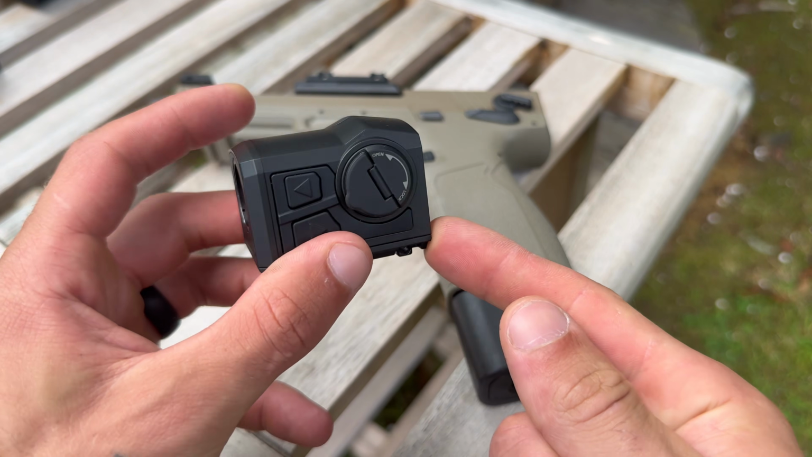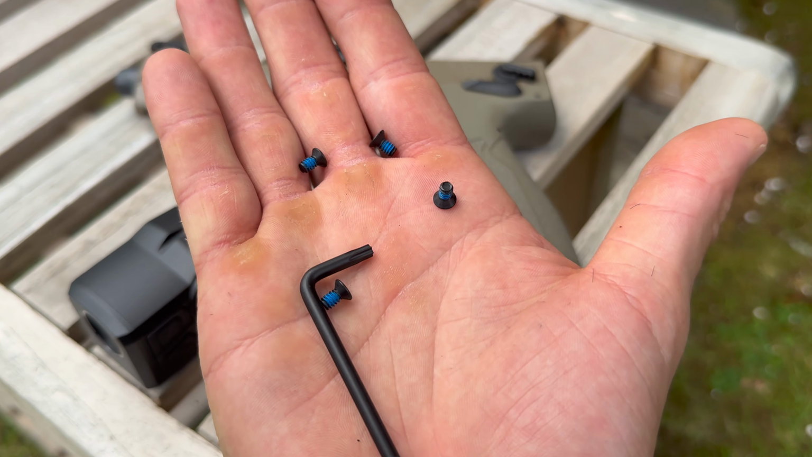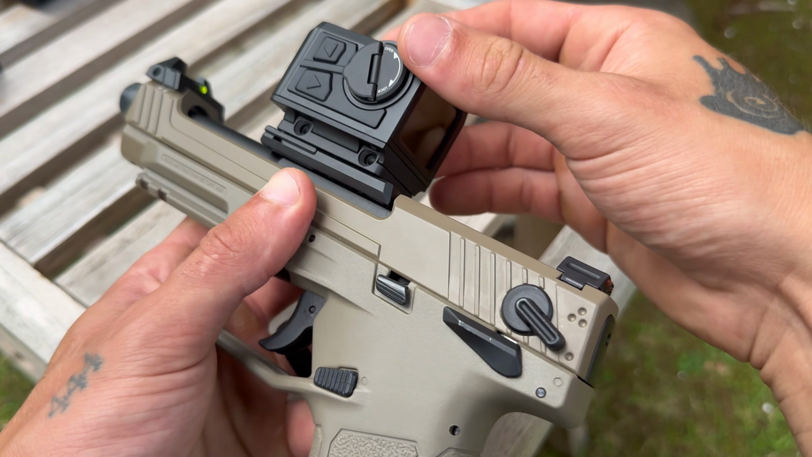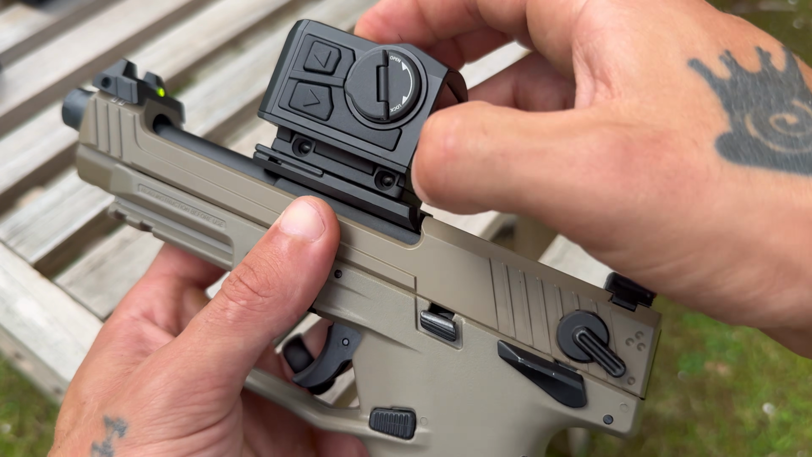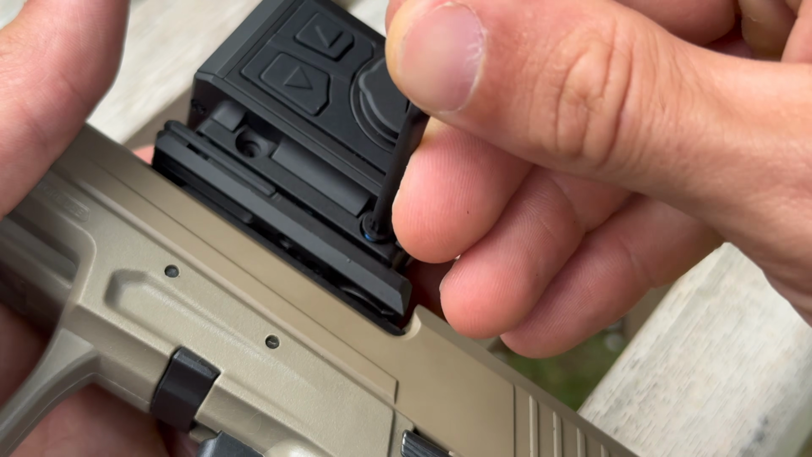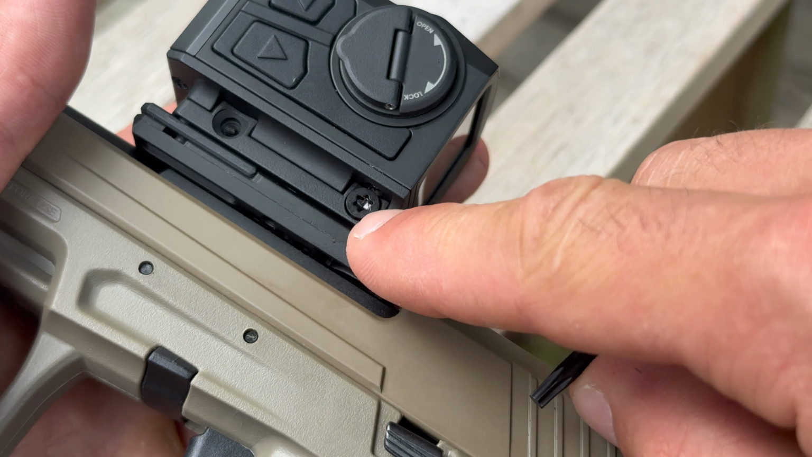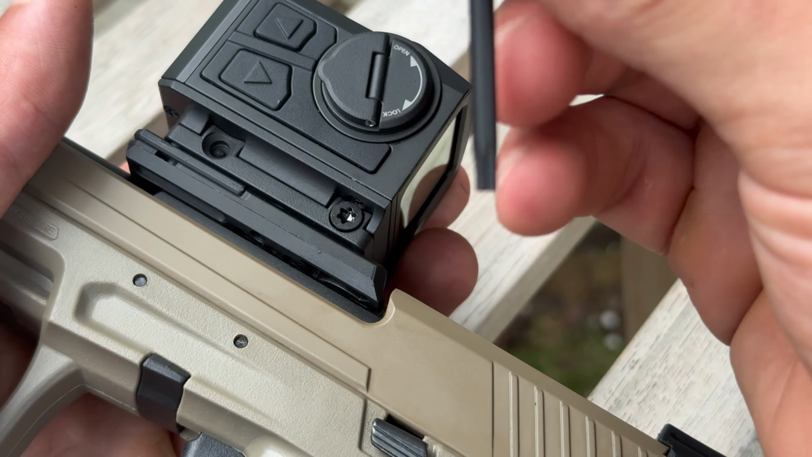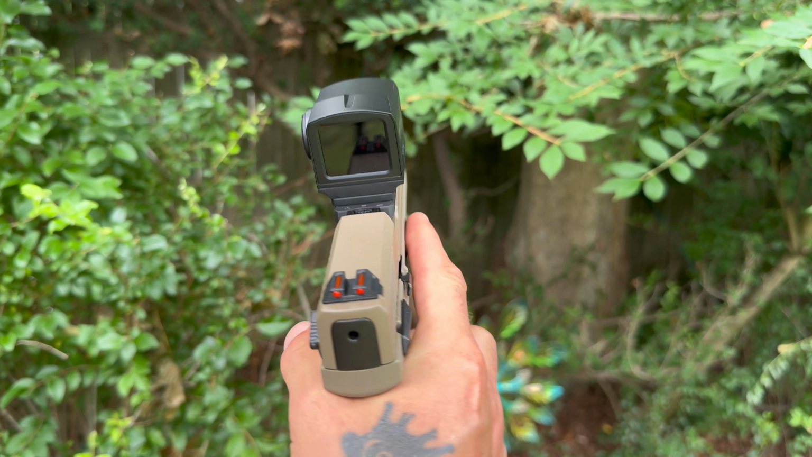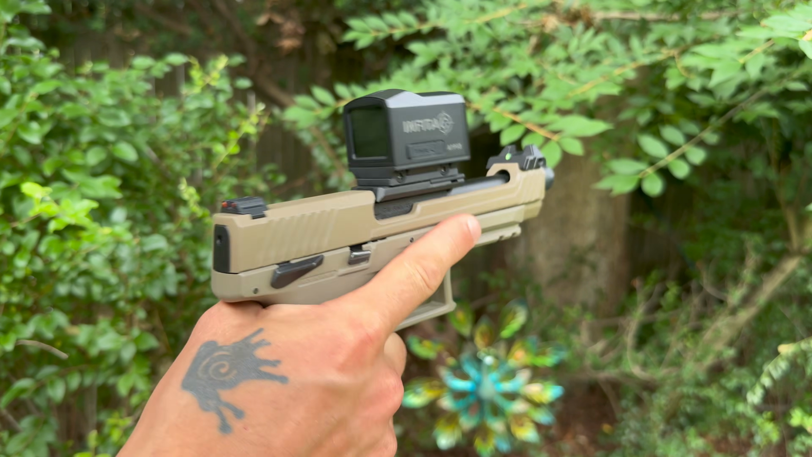To mount the device onto the plate, you'll need the 4 screws and the tool that come with it, which again, like I said, are beautifully Loctited preemptively. Drop the sight on in place, and you'll notice it sits really snug with 4 screw ports on either side to help stabilize it. I also think it's time to step away from countersunk Allen bolts and start moving to these T5 or star bits because they strip less frequently and they're so much better looking. And when mounted onto the RMR plate, you can see it looks huge and clunky, but doesn't feel that way. It actually weights quite nicely over the top of the replica.